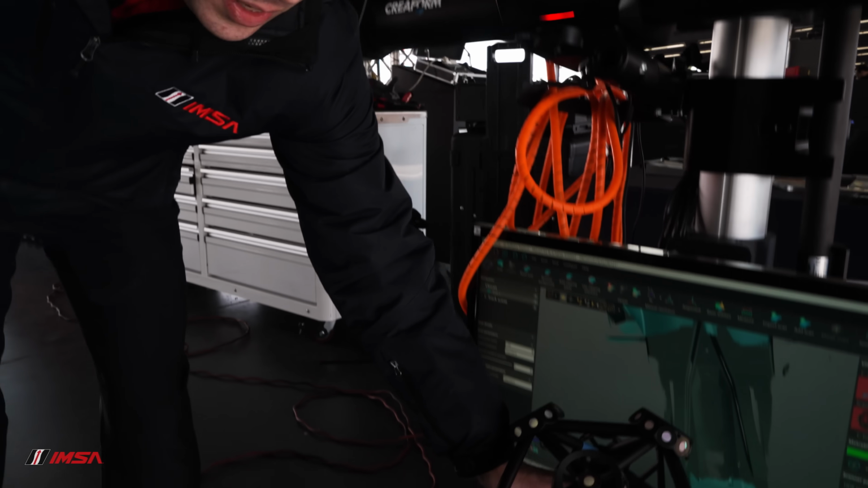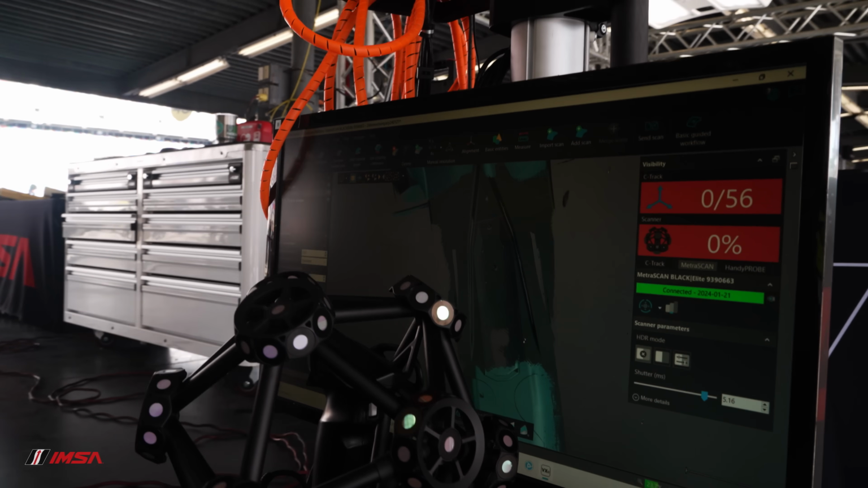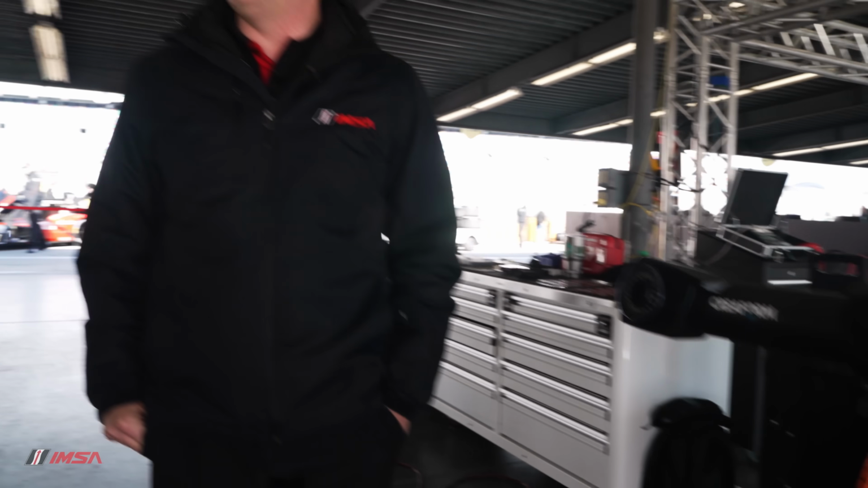Underneath the car, on all the GTP cars, we have 4 chassis datums. 3 of them are machined into the survival cell, and 1 is on the gearbox. Our guys will take spherical targets and thread them into those chassis datums. And all of the scan data we get on this system is aligned to the CAD model through those chassis datums. Computer-aided design models of the car.